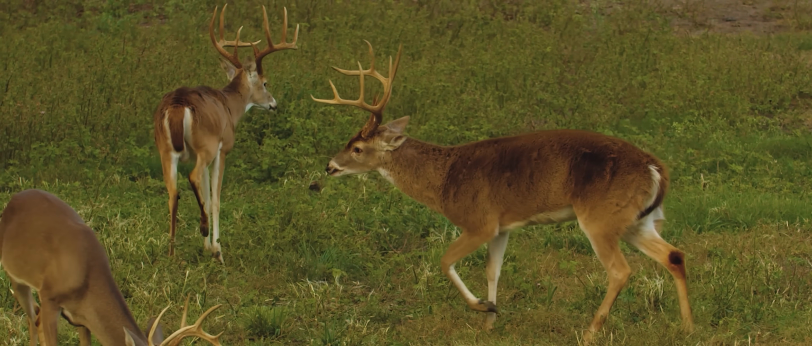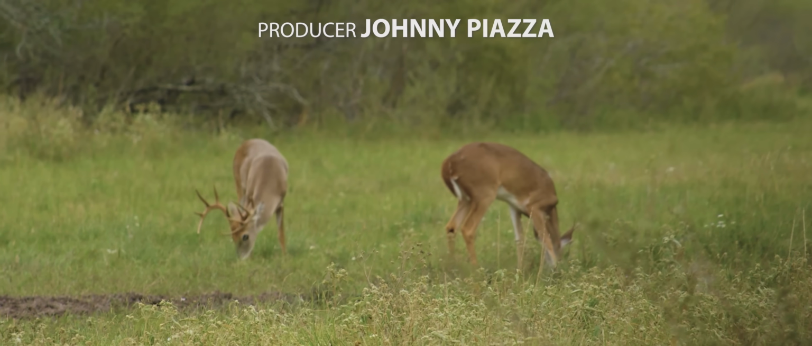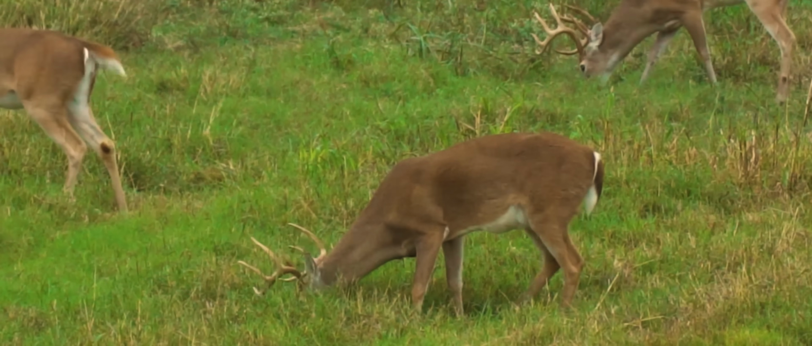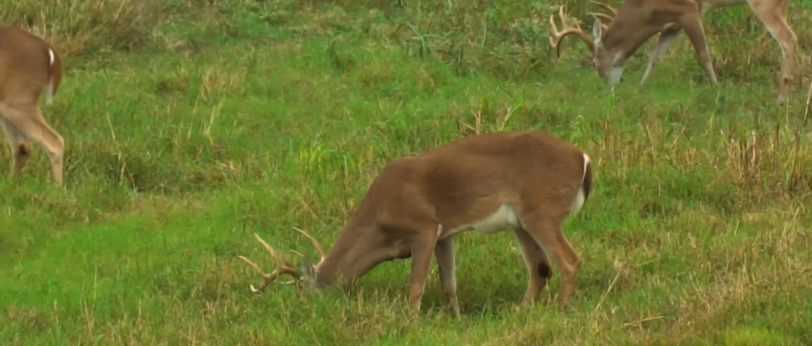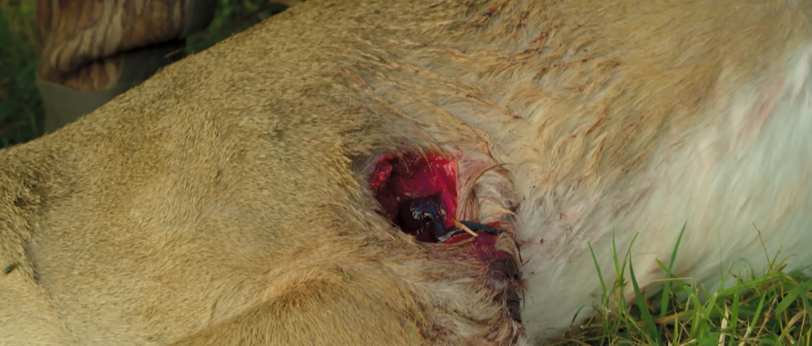So you may be looking at some of these deer that we're showing you on today's program and think, golly, that's a trophy to me. And I agree, there's a lot of really good deer. But to us, when we pull the trigger on an animal, you're making a management decision. It can be good or it can be not so good. And we don't like making those not so good decisions because there's no pulling a bullet back.